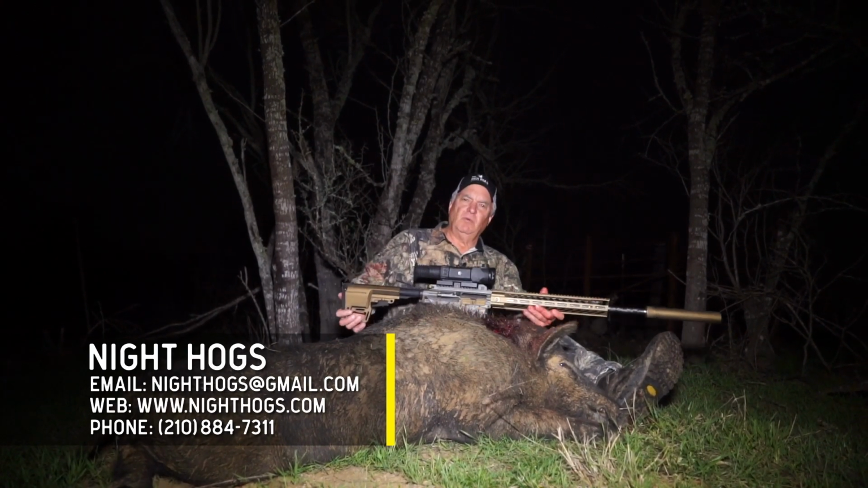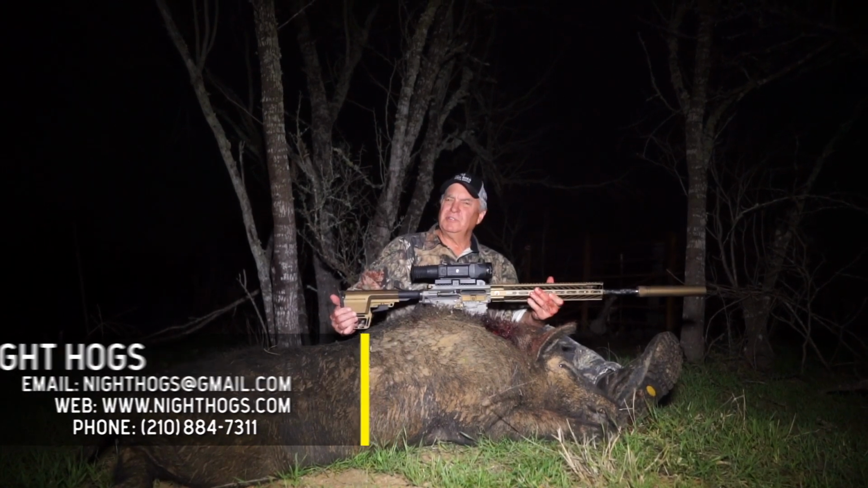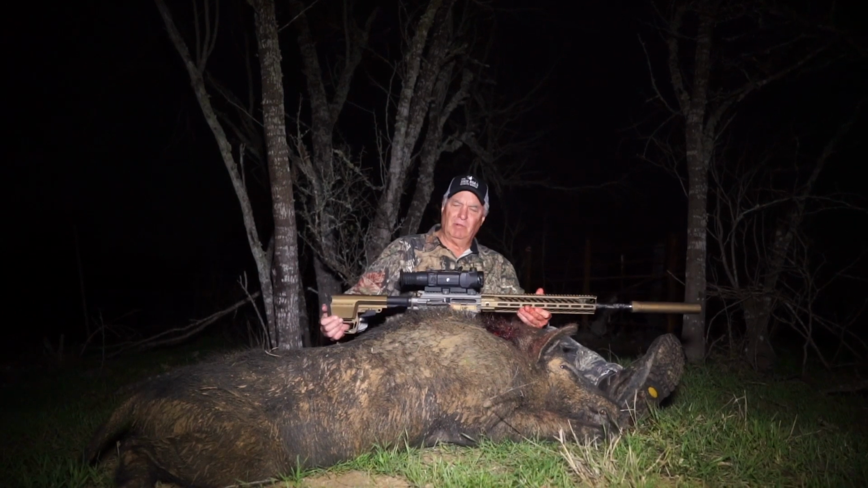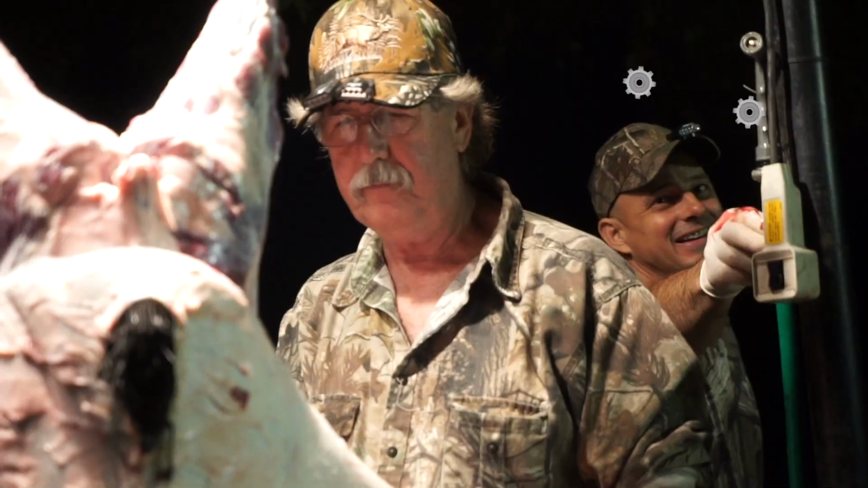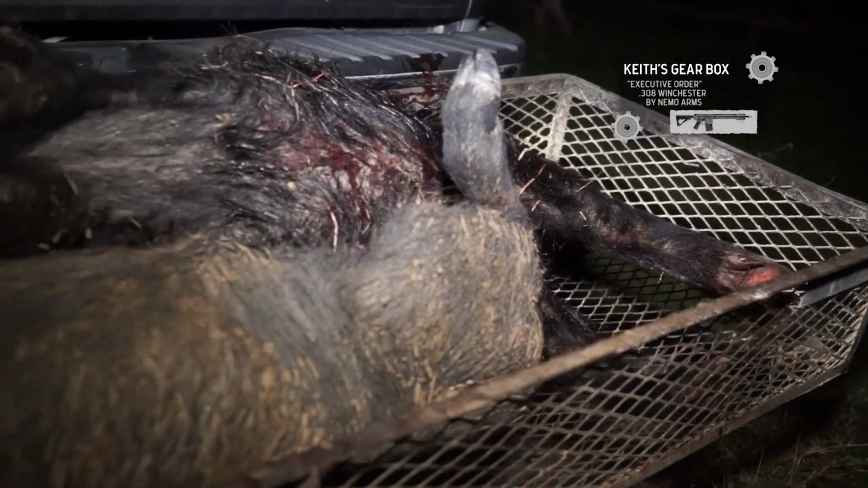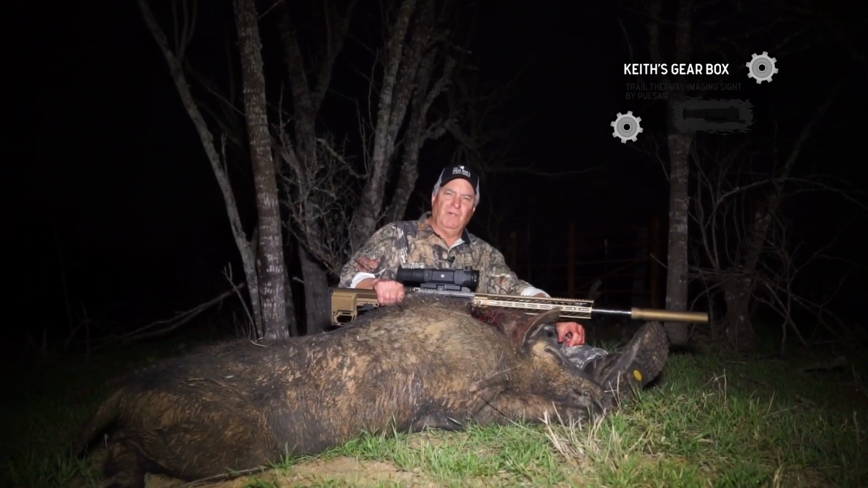They want to take these away from us, and I think in a responsible person's hands, they're no more dangerous than a bolt-action rifle. I mean, come on, these are tools to get the job done. When you come out here with these guys, you're going to have a great time. You're going to need to bring an ice chest because you're going to take home some great meat, but you're going to make some really good friends.